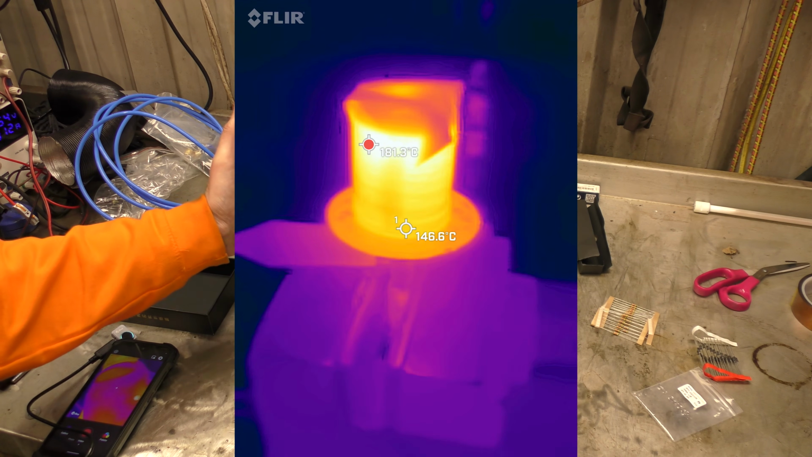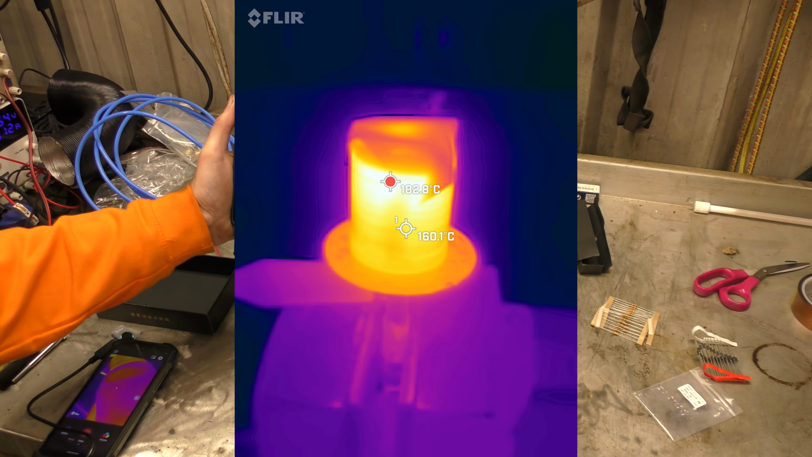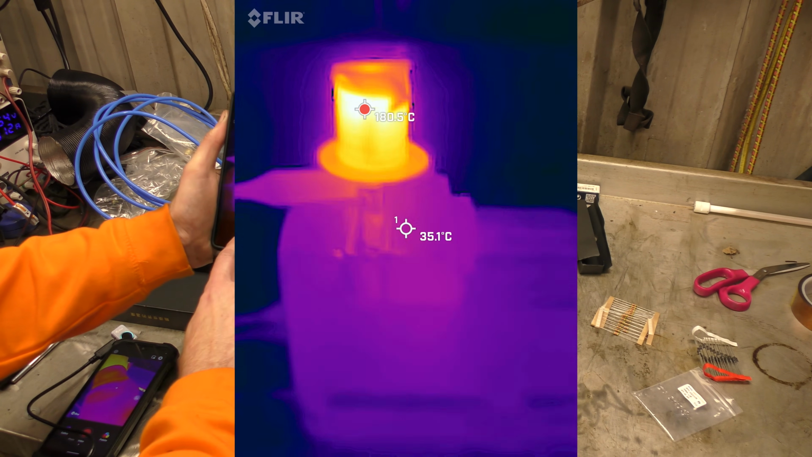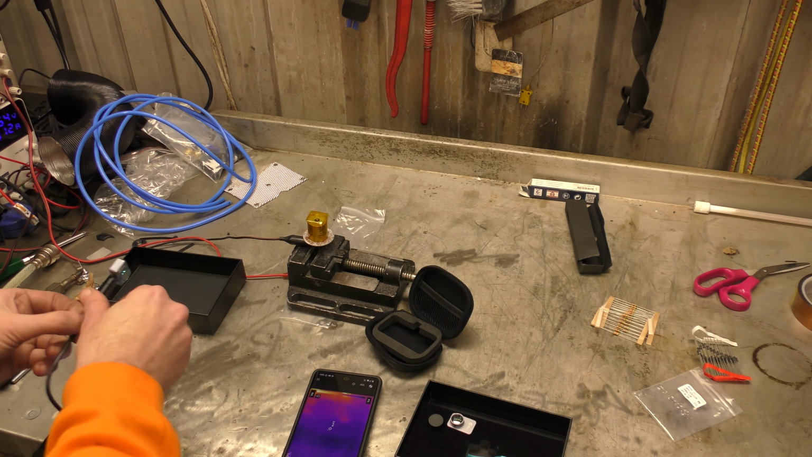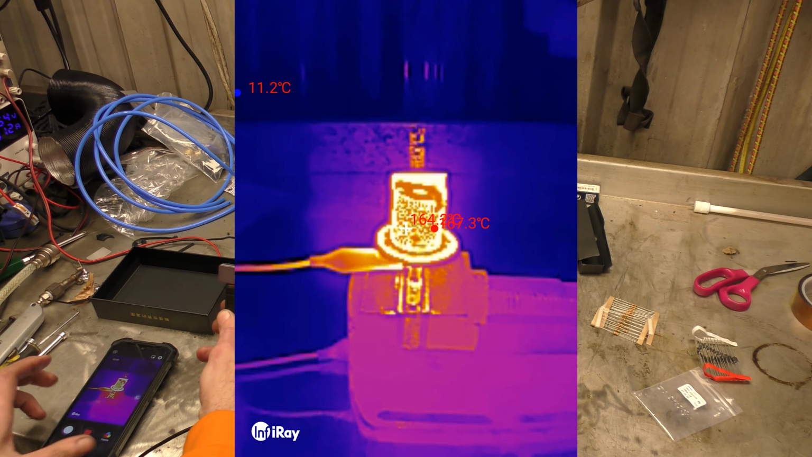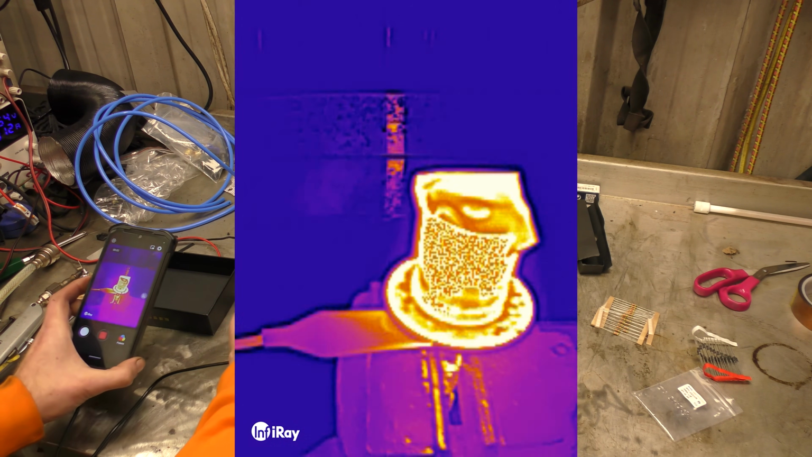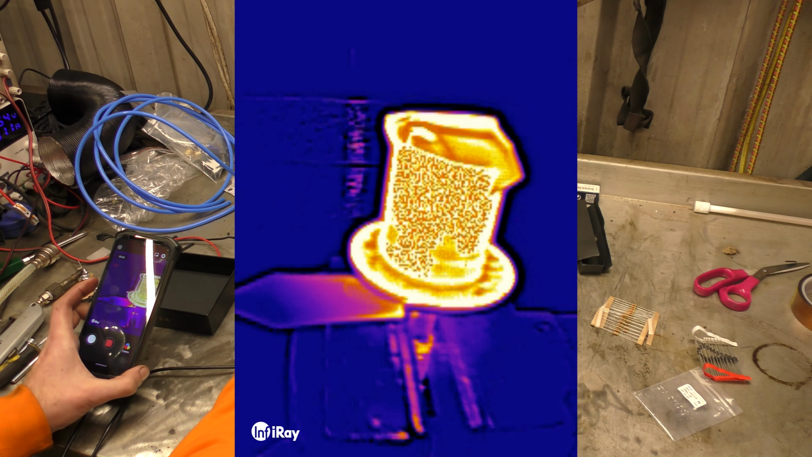Okay. The poor power supply is having to do things in the background. Right, so that's the Flir. Let's stop that there. And now we'll take the P2. Let's film this, and let's get up close with the thermal imaging.